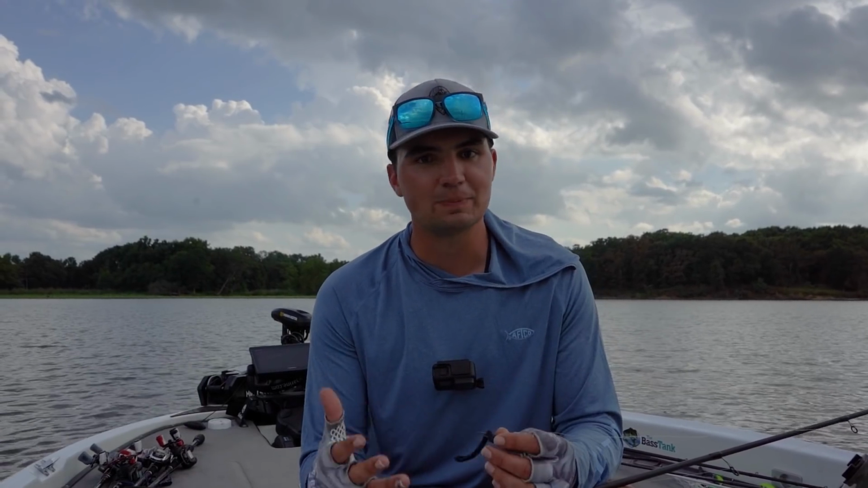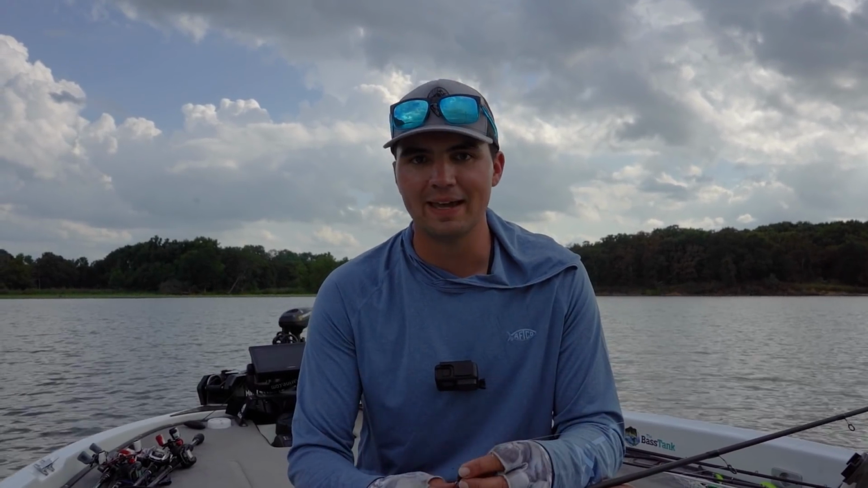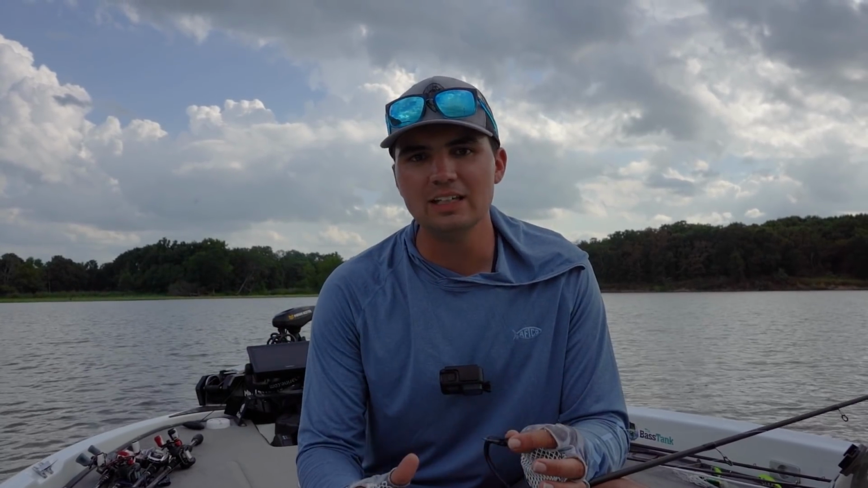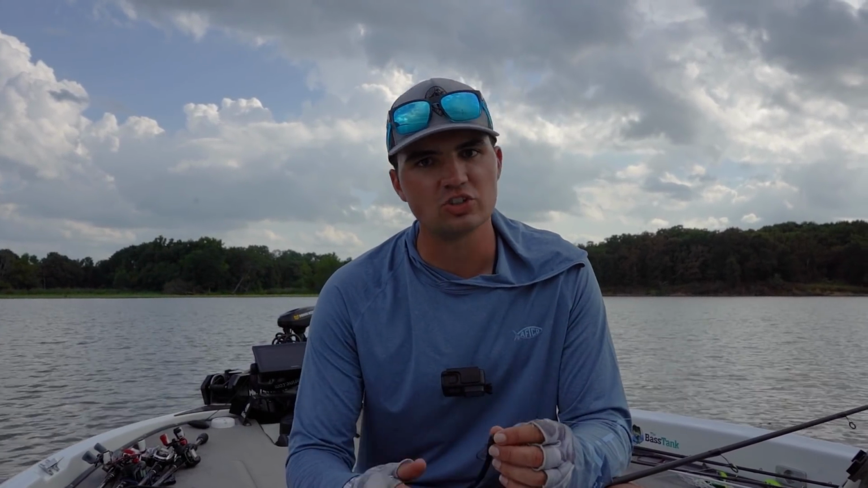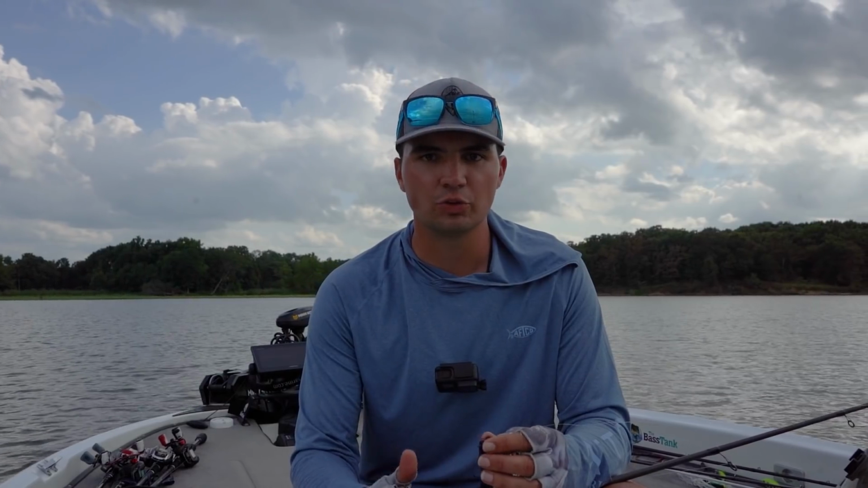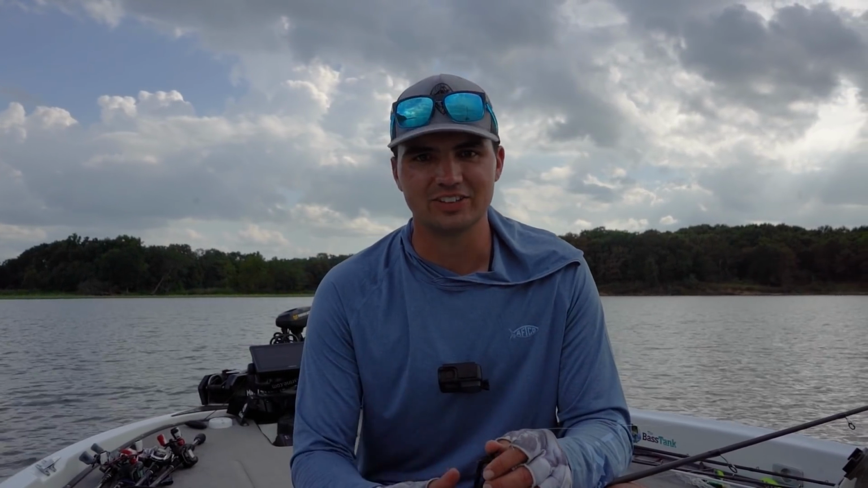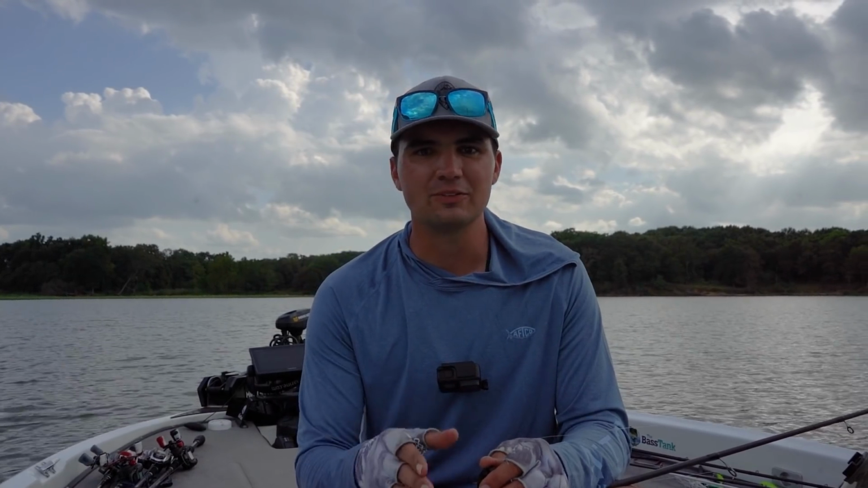Sometimes you can find those spots up shallower or closer to the bank. And I mean, this spot isn't that far offshore, it's pretty close to the bank as well. But I need to be basically looking for schools of fish in these challenges. If I'm not targeting schools of fish, it's gonna be really tough to consistently catch 15 pounds and consistently catch a limit. So I'm gonna keep experimenting with that in future videos.